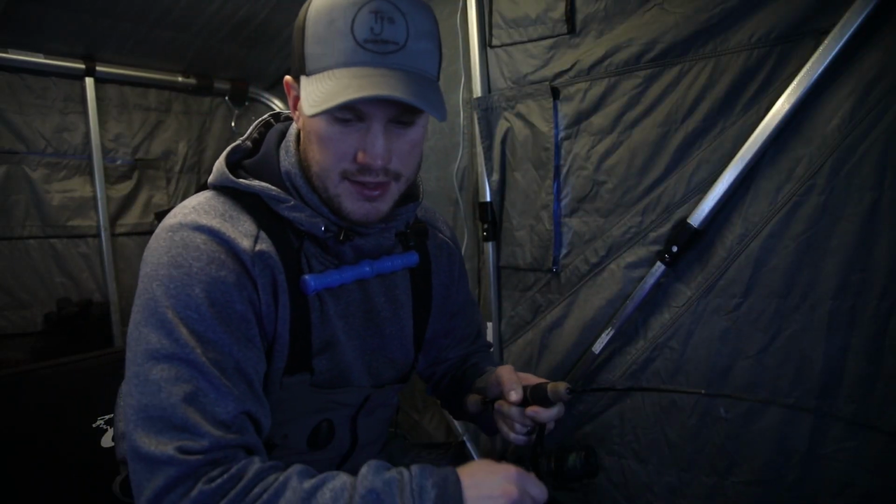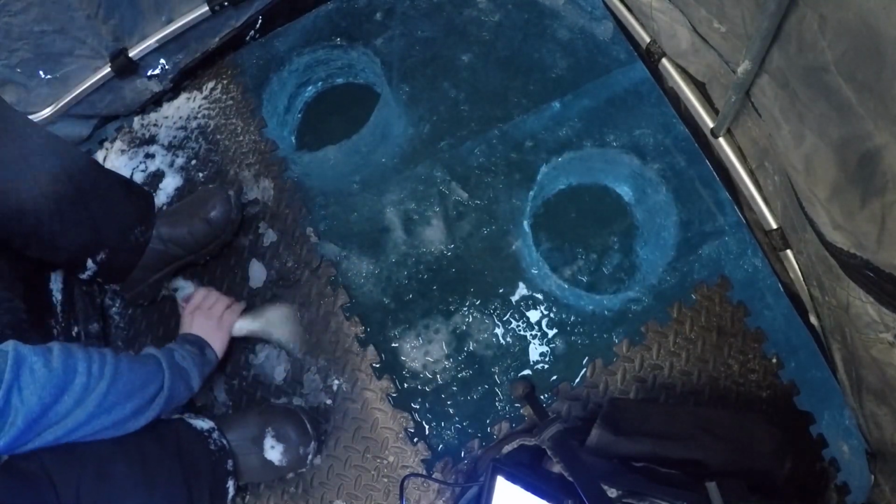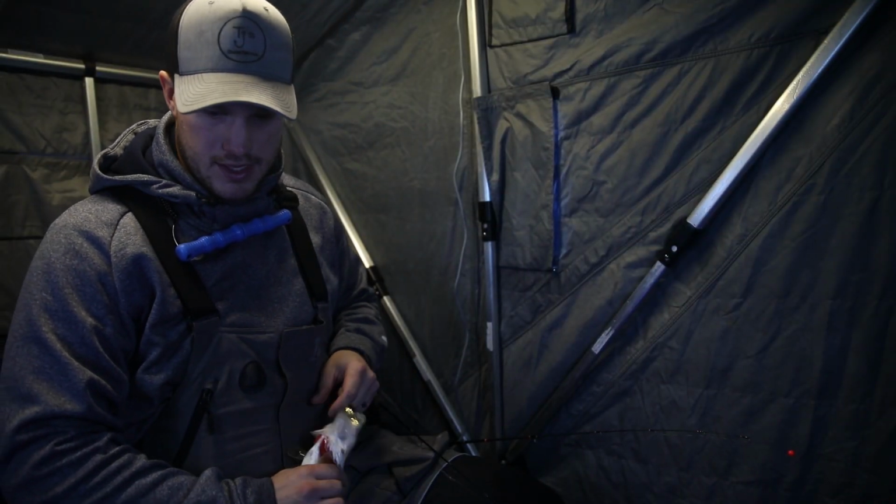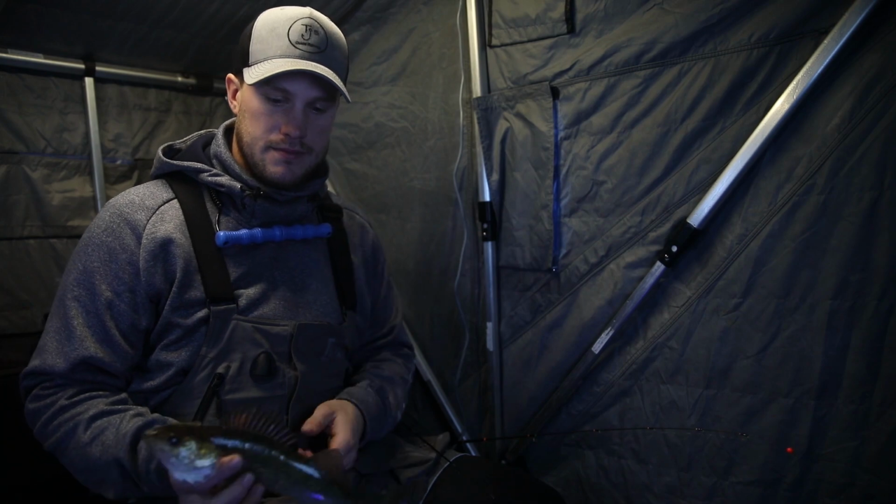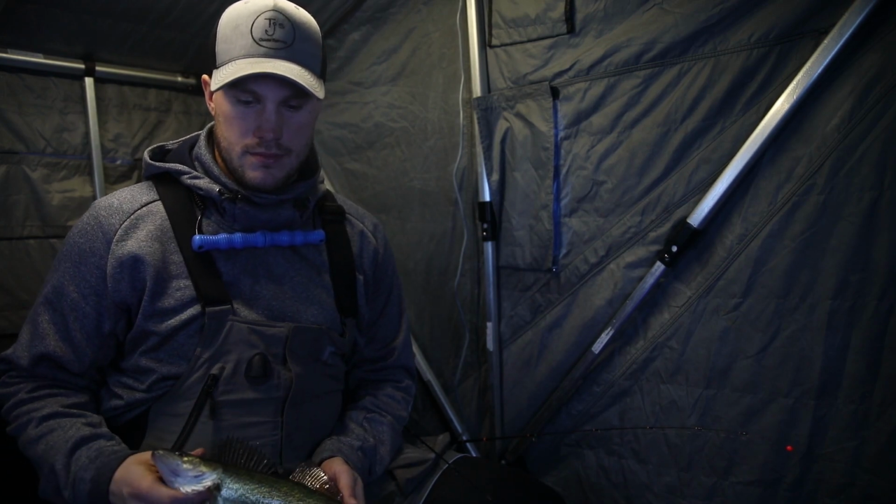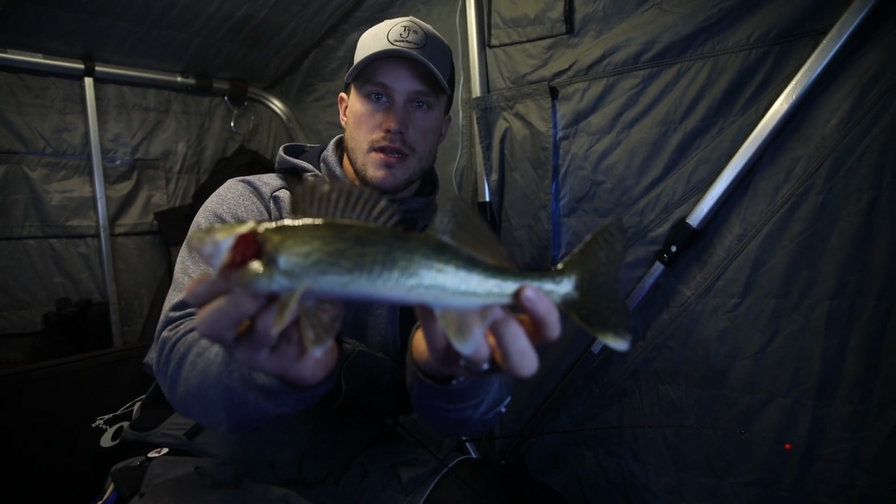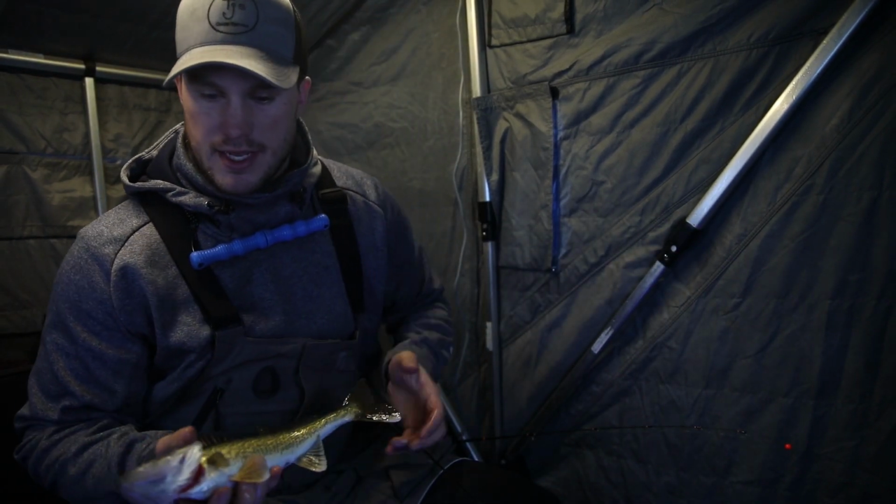What do we got? Doesn't feel big. Not nearly like that first one. But we have a good eater-sized walleye. Awesome. So there we go. Probably about a 14, 15 incher. Super awesome fish. I'm going to keep this one.